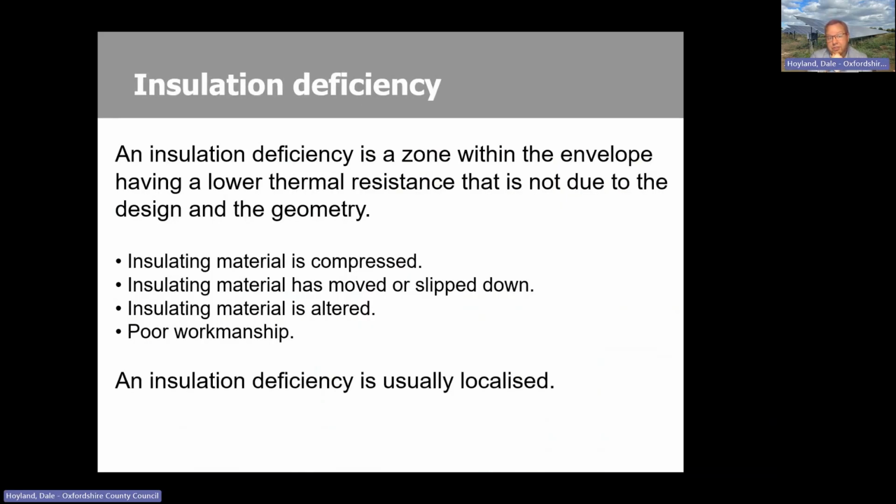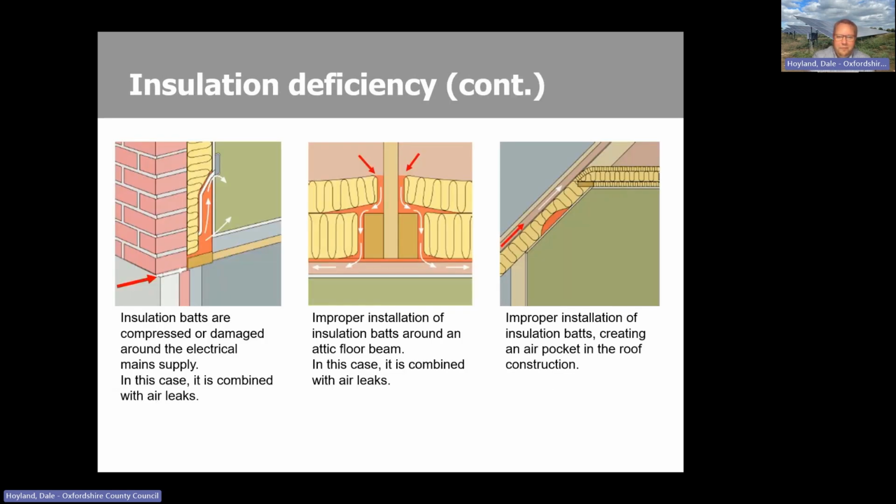And then finally, insulation deficiencies, another thing that you're very likely to see, particularly if you take an image of a gable end wall with cavity wall insulation on it, you quite often see a half moon warmer area at the top where the insulation over the years has sort of slumped and compressed and settled down. So yeah, you'll quite often see this. Again, it may be improper installation to start with of the insulation, but quite often it's because it's degraded over time.